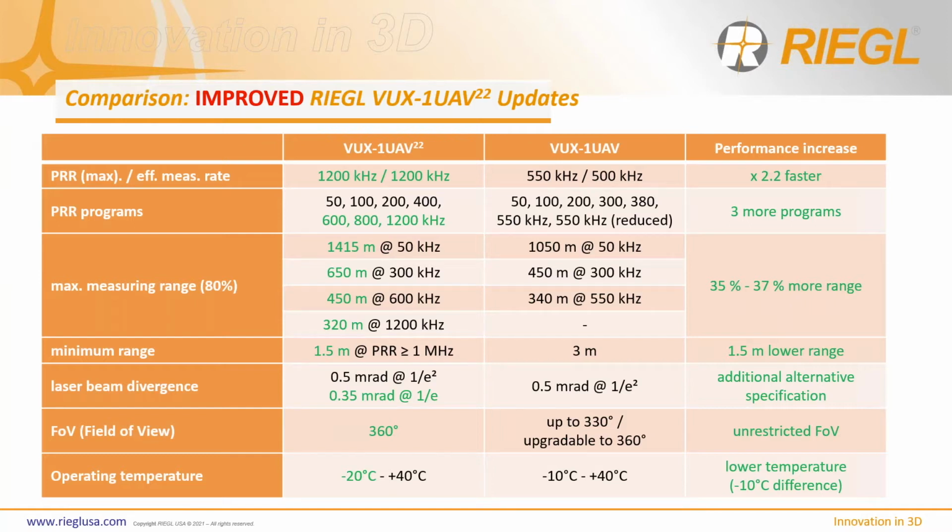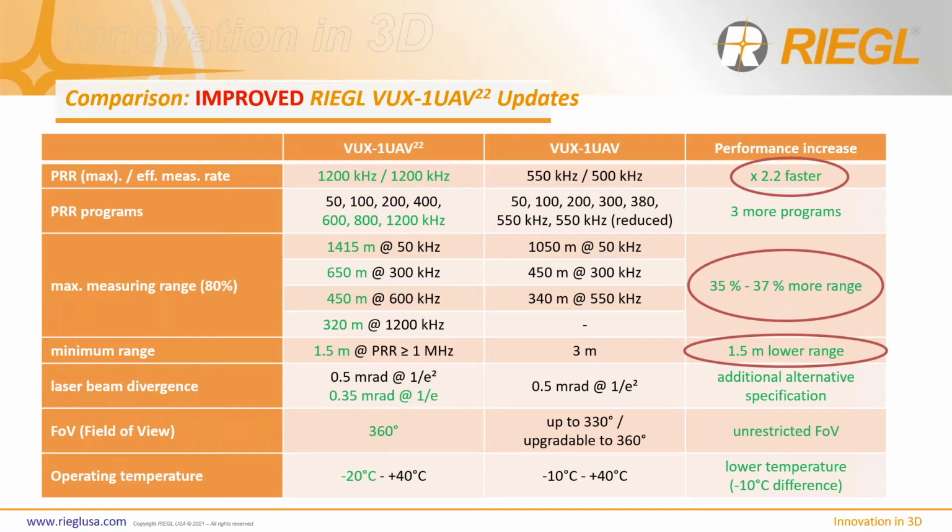So let's dive in and take a look at what's been improved for the VUX-1 UAV. It now offers a maximum 1200 kilohertz laser pulse repetition rate compared to the previous up to 550 kilohertz, making it 2.2 times faster. And this offers up to 37% increase in ranging performance. The minimum range has been reduced to 1.5 meters, makes it even better for mobile laser scanning applications. And there's something of note that the operating temperature has decreased down to negative 20 degrees Celsius.